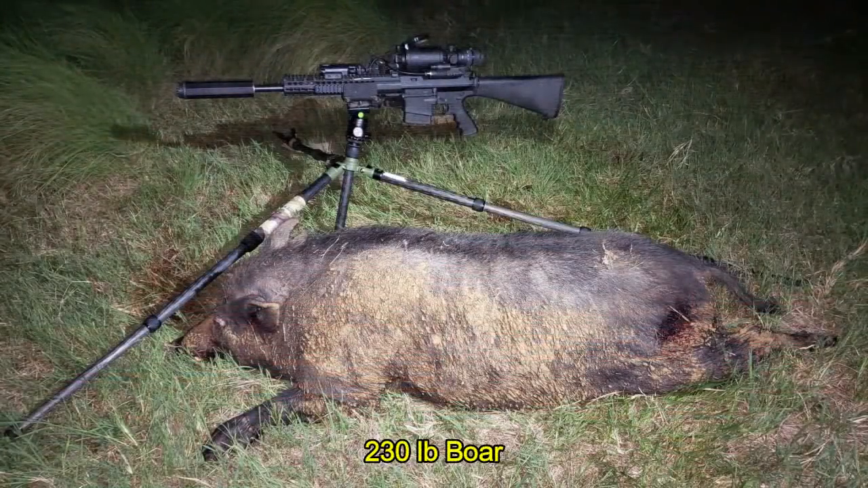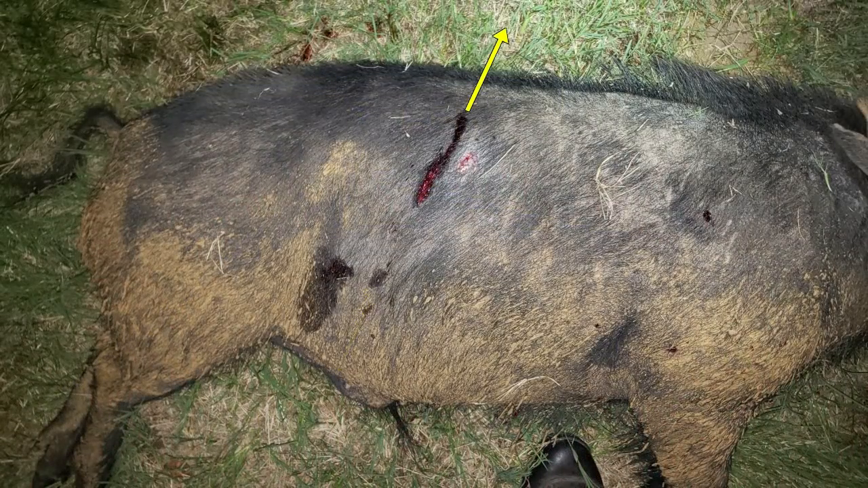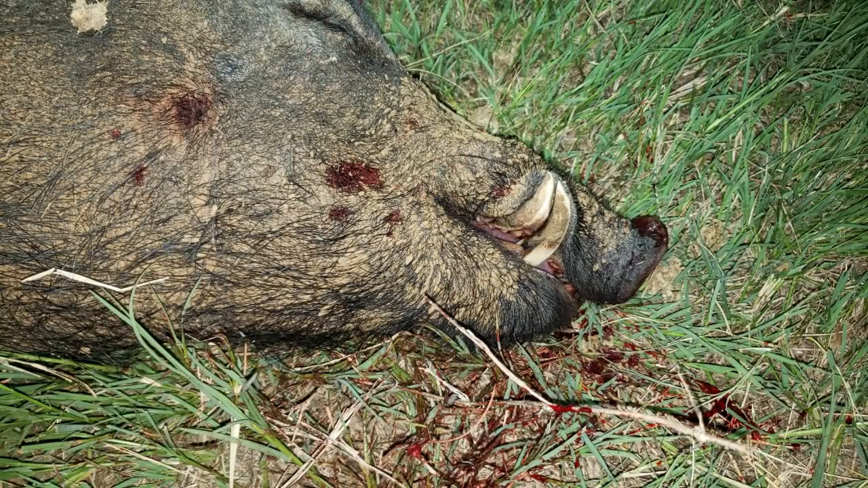Of course, Ben's was easy to find. It wasn't too far out. It was a nice 230-pound boar. His second shot entered here, passed underneath the skin, exiting out here, leaving parts of the bullet behind. And his hog had a very well-developed set of cutters.